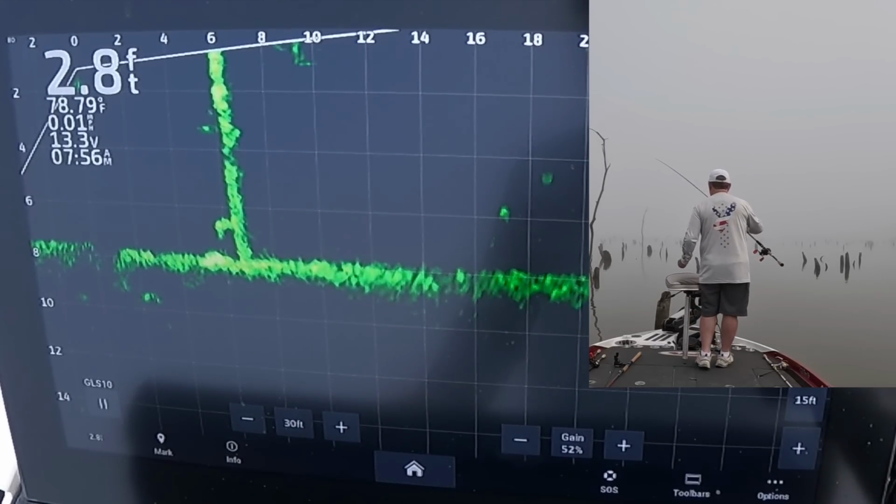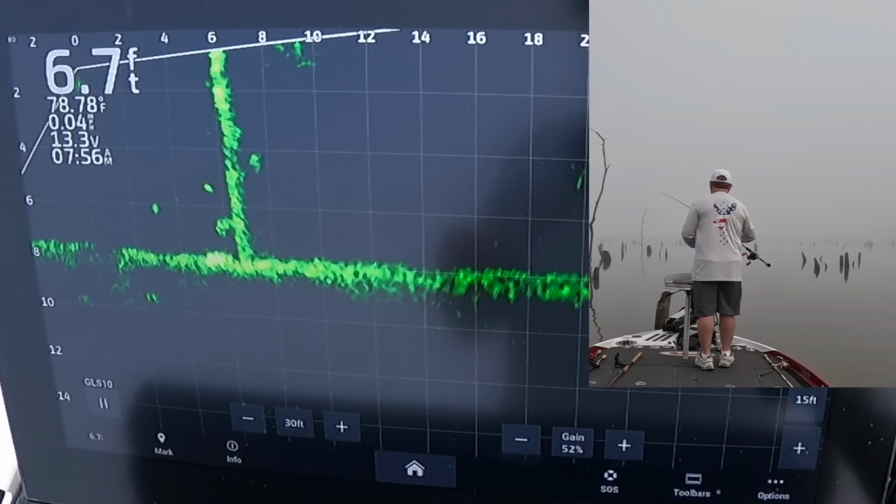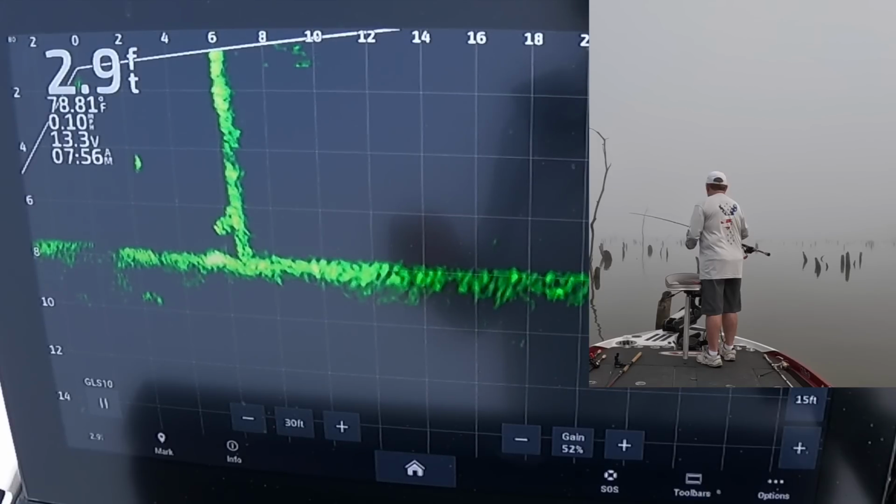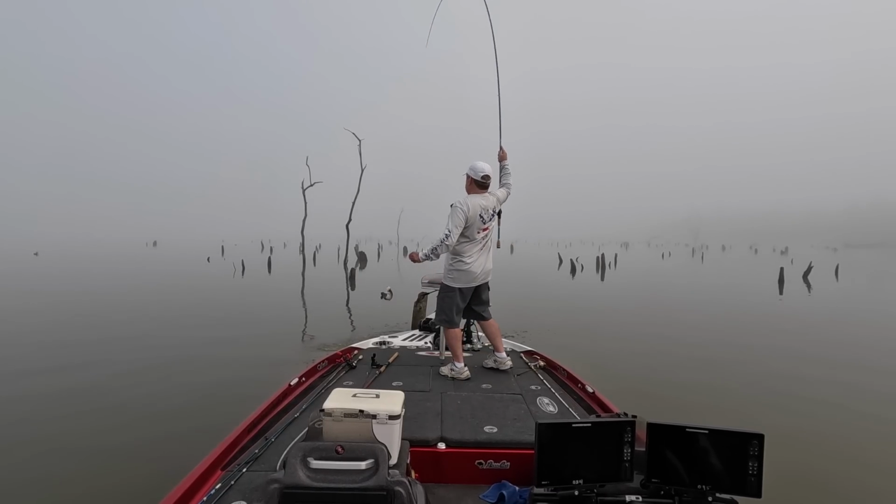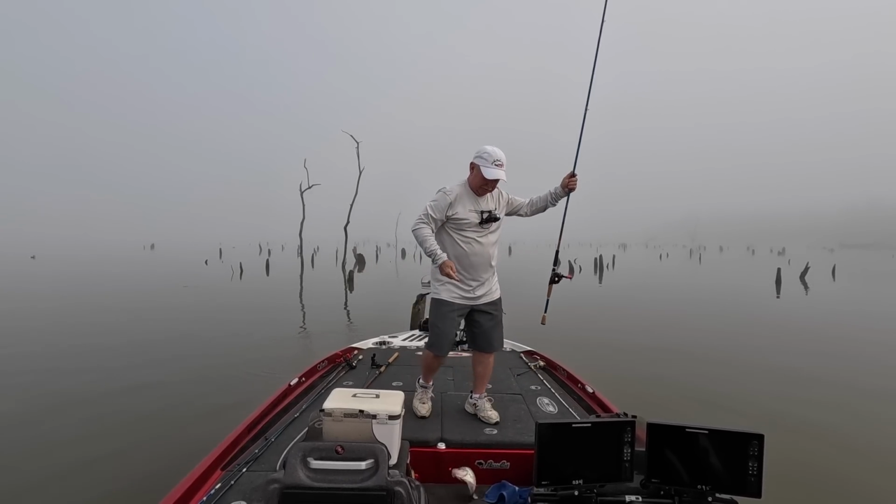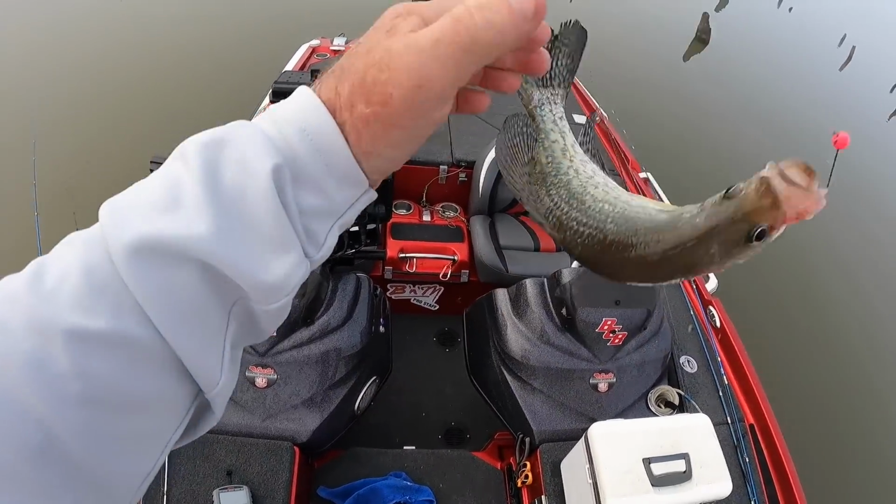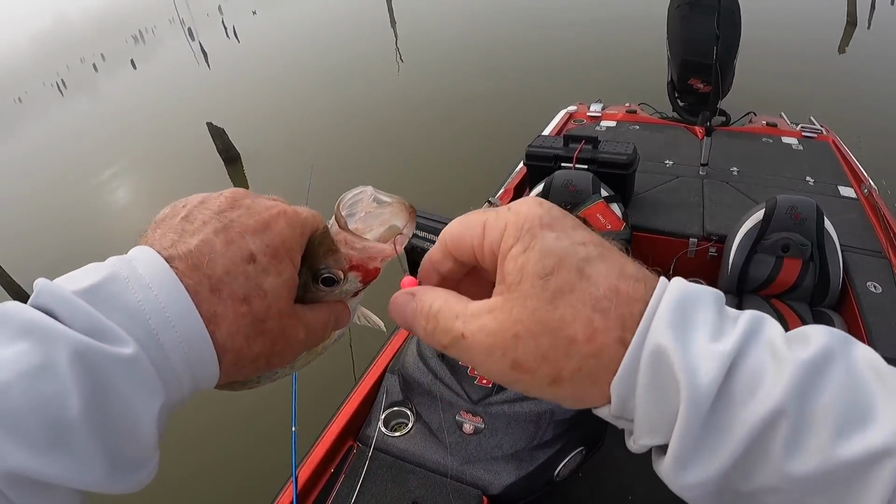Don't think I was right on him. There we go. There we go. Got his attention. Yeah, there we go. Yeah. There we go. Well, these are nice black crappie.